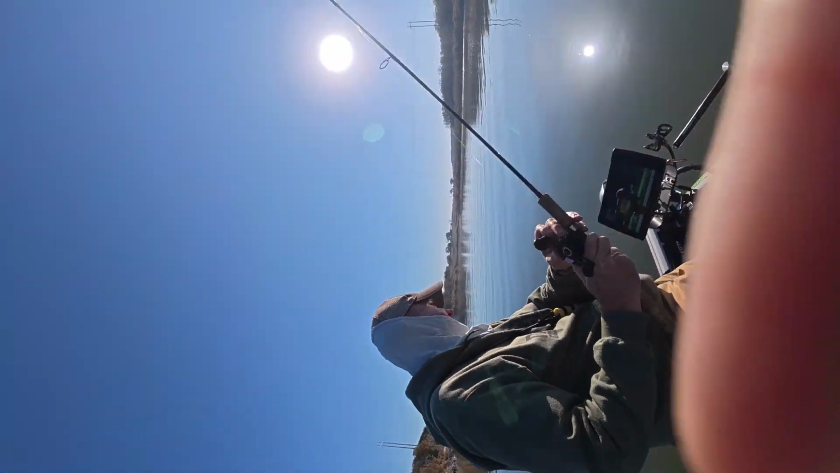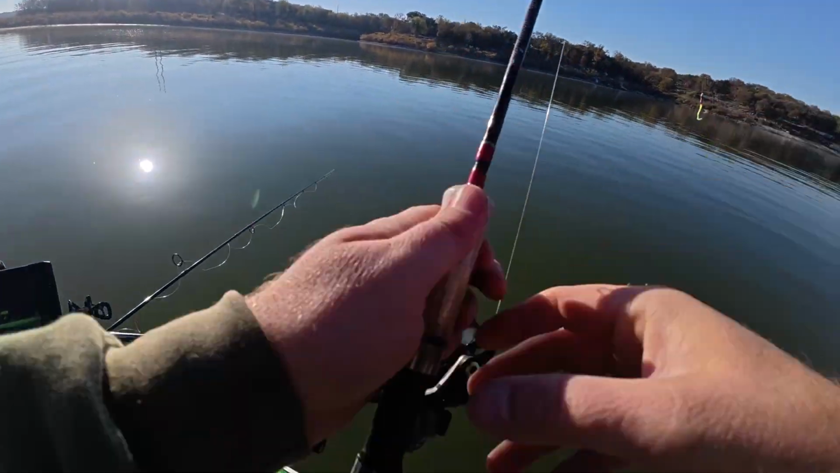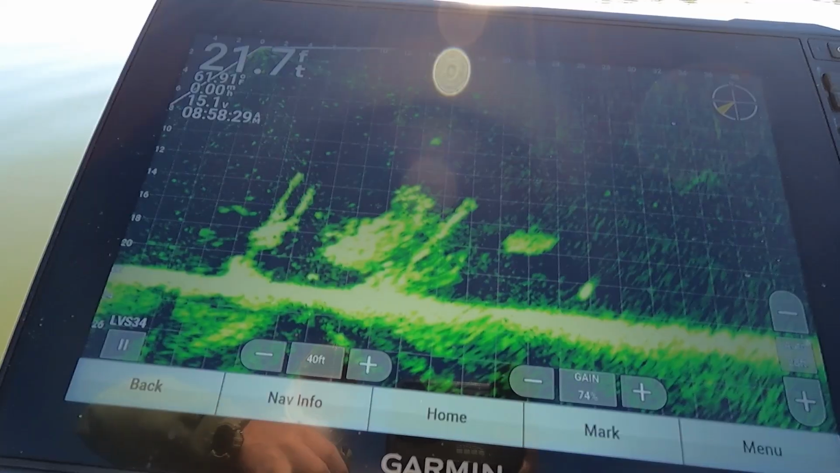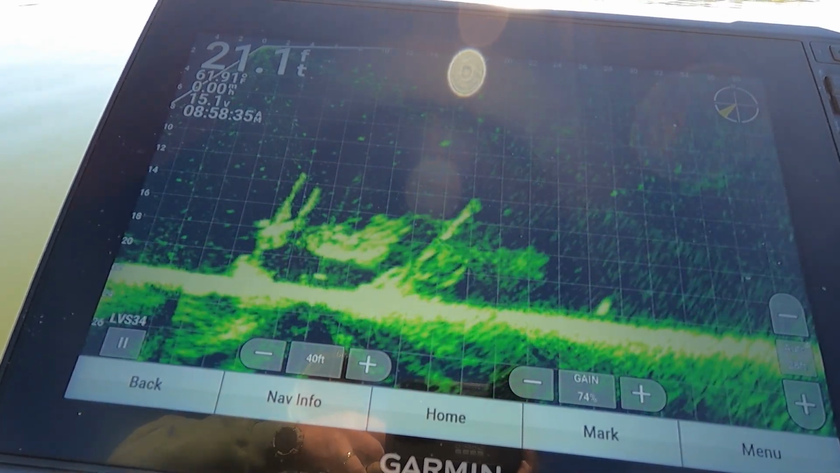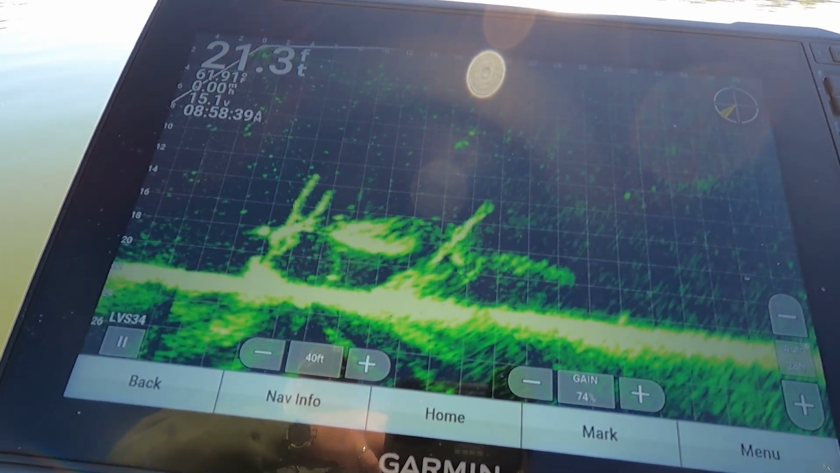All right, let me try. Let me try. Where's he at? 14 foot? All right, guys, I'm going to give it a go now. So there I am. Yep. I'm dropping down to it slowly. You see my jig falling on the 18-foot mark. So I'm going to lock it up right here. I'm going to go over that fish.